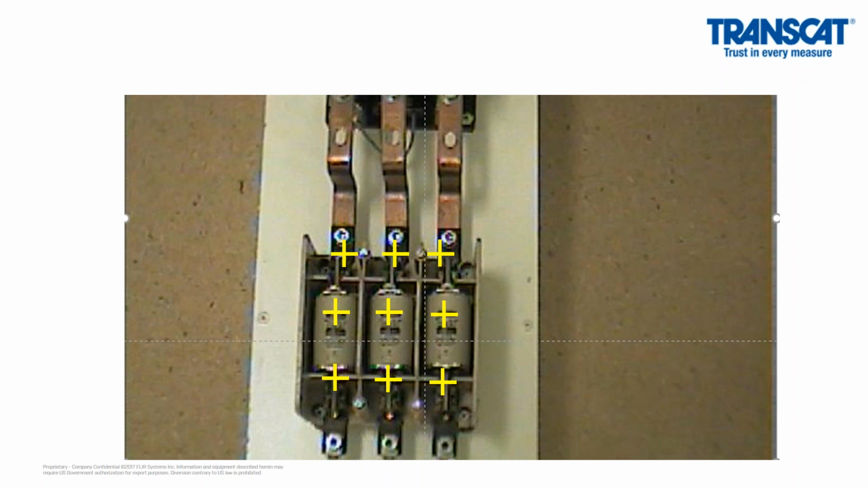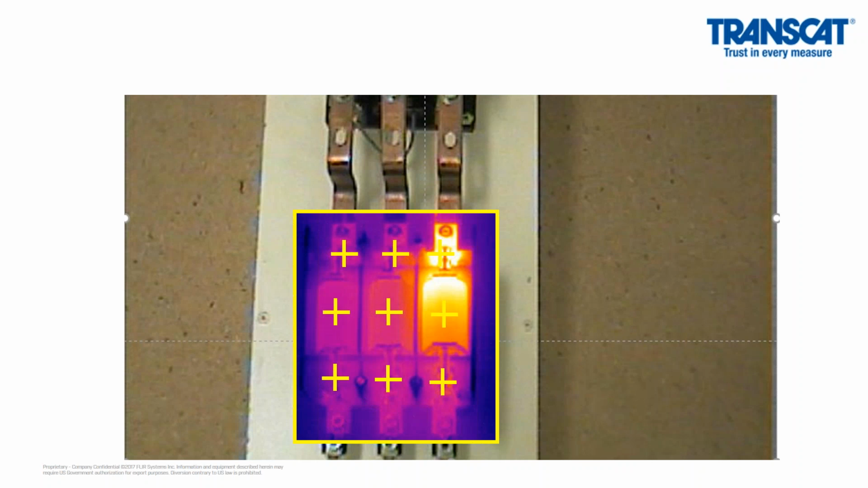I am looking for the delta between A, B, and C phase across the two connections in the body of the fuses. That equals 9 times. In comparison, a thermal camera only has to look at it once. So if you had to look at 9 different circuits, that's 81 different measurements, with most of the measurements probably not being a problem. There wouldn't be a problem there.